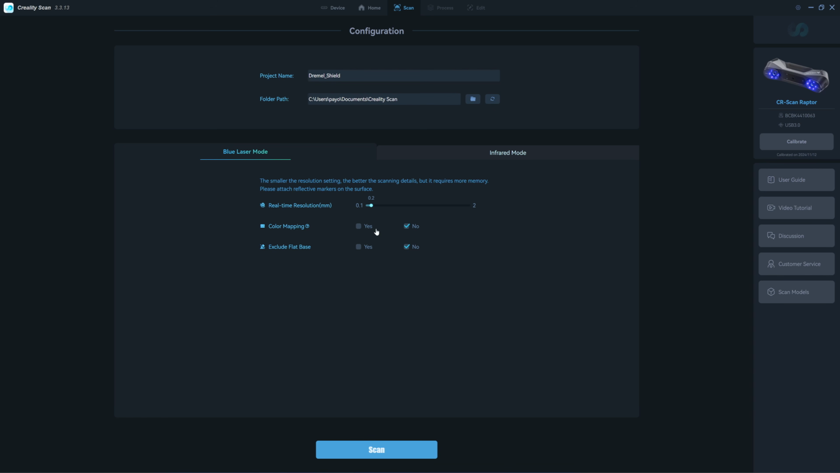With this slider, you need to decide what kind of detail you expect to get from your scan model. If you are scanning a coin which has a very small detail, I would probably go for 0.1 millimeter, and for a Dremel this size I would go for 0.2, and if you are scanning a car panel I would go for 0.5, and if I want to scan a whole car I will go for 1 or 1.2 millimeters.